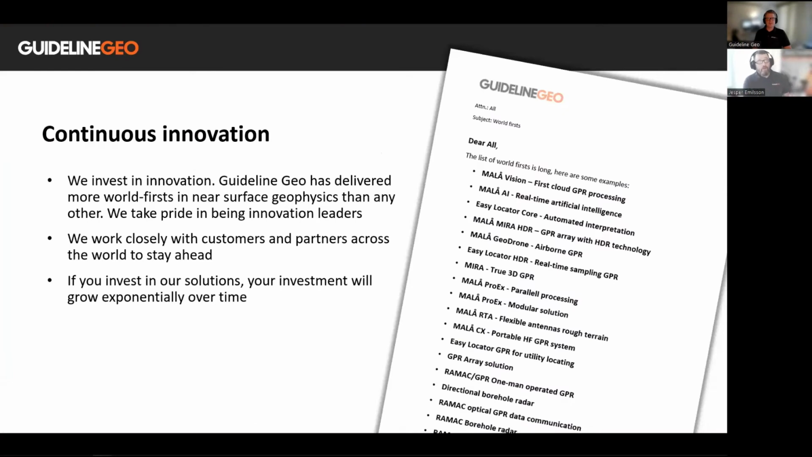We are very proud of our history of innovations. We have always innovated, and we have delivered a lot of world firsts through the years, and we take pride in this. As I mentioned before, most of the innovation is driven by good ideas internally or externally, but many times they're in close collaboration with customers and partners.